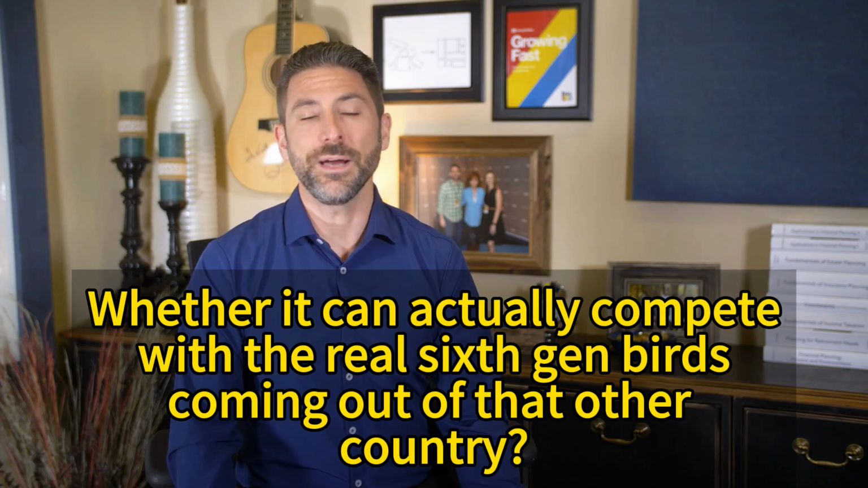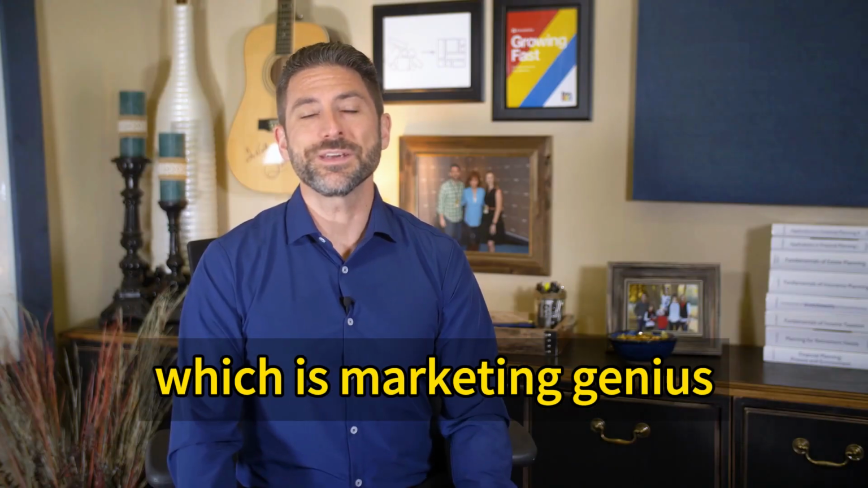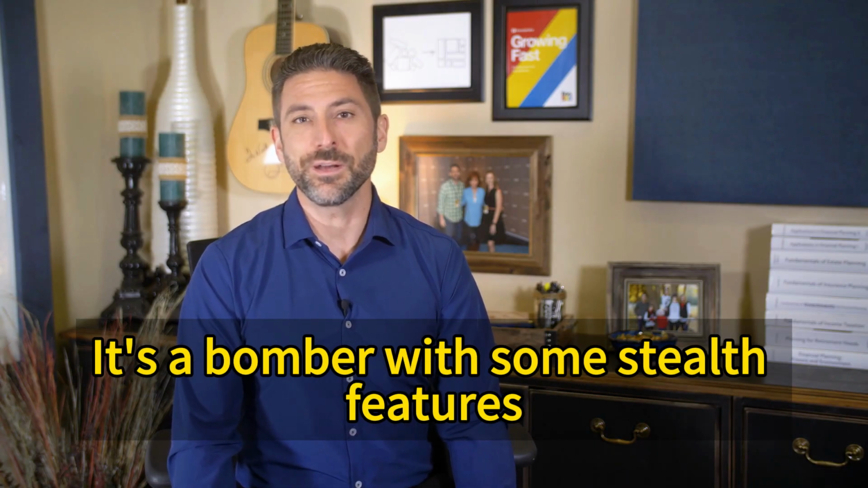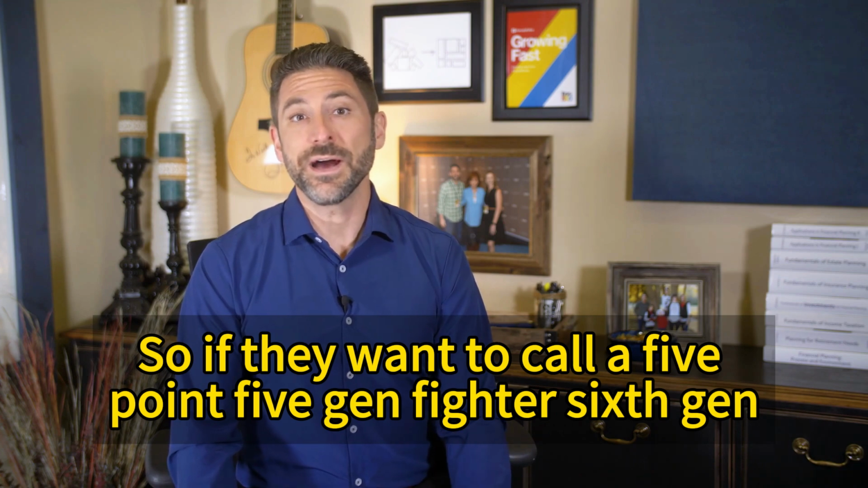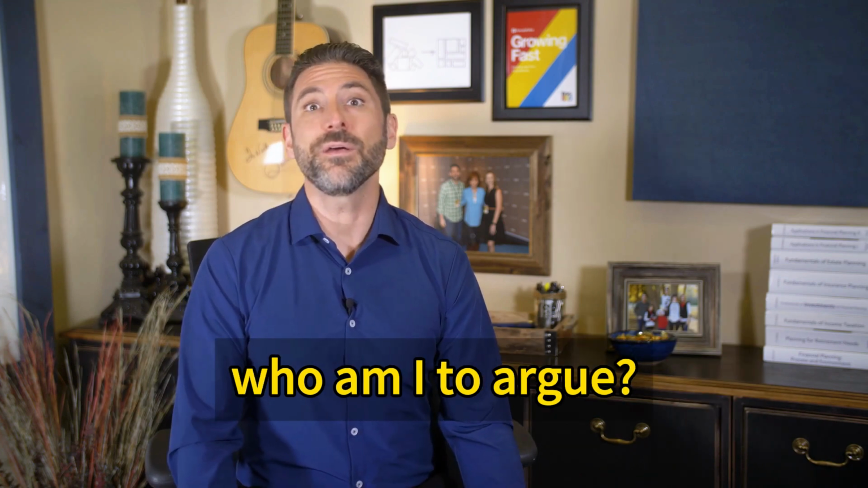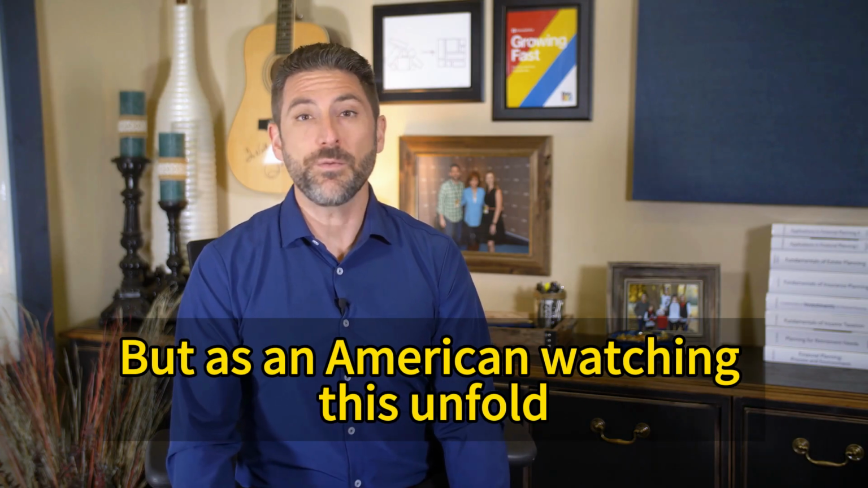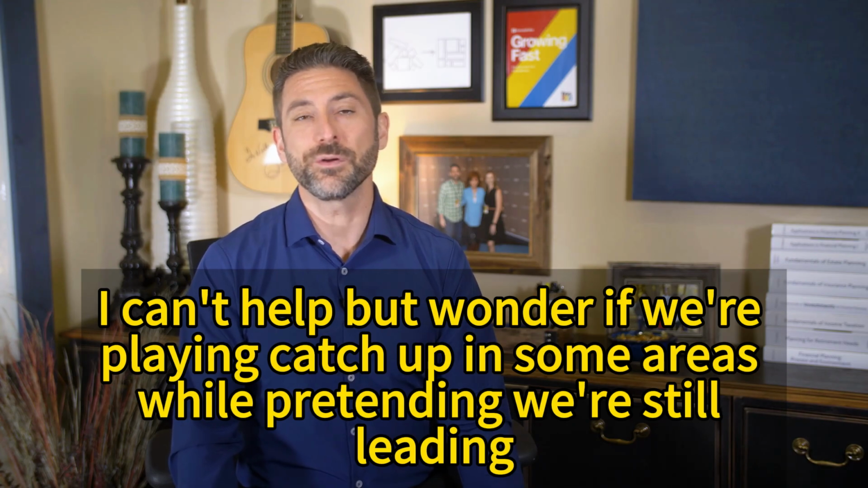Whether it can actually compete with the real 6th-gen birds coming out of that other country, well, they're already calling the B-21 a 6th-gen aircraft, which is marketing genius. But let's be real, it's a bomber. It's a bomber with some stealth features, but it's not a fighter. So if they want to call a 5.5 gen fighter 6th gen, who am I to argue? It's their narrative and they're sticking to it. But as an American watching this unfold, I can't help but wonder if we're playing catch up in some areas while pretending we're still leading.